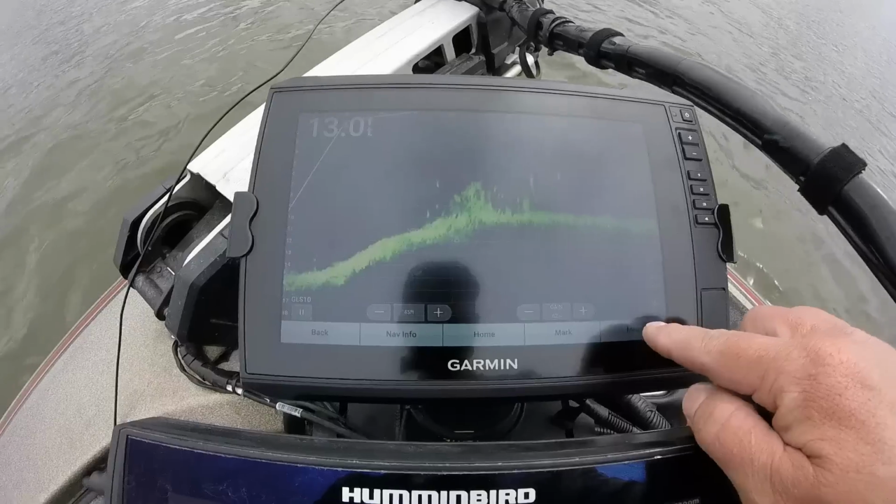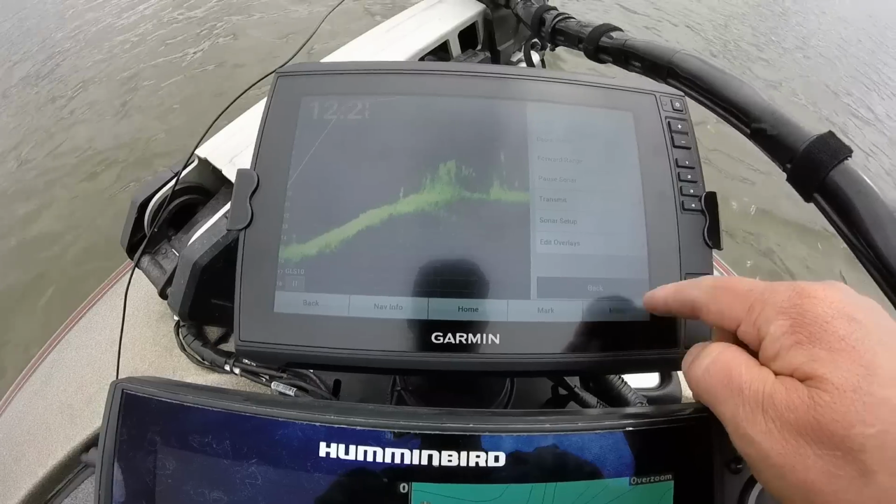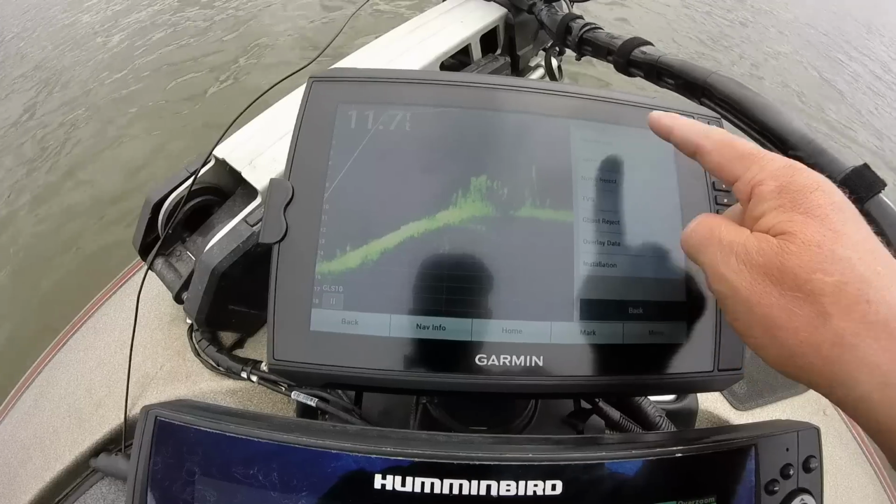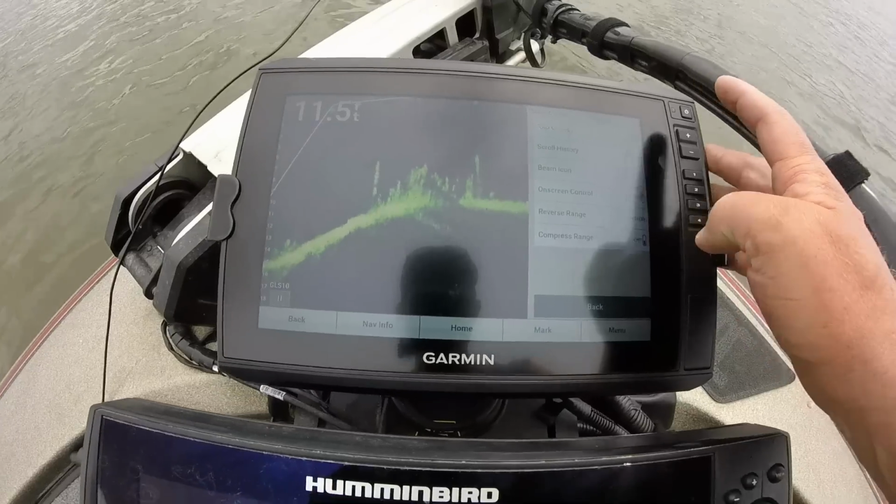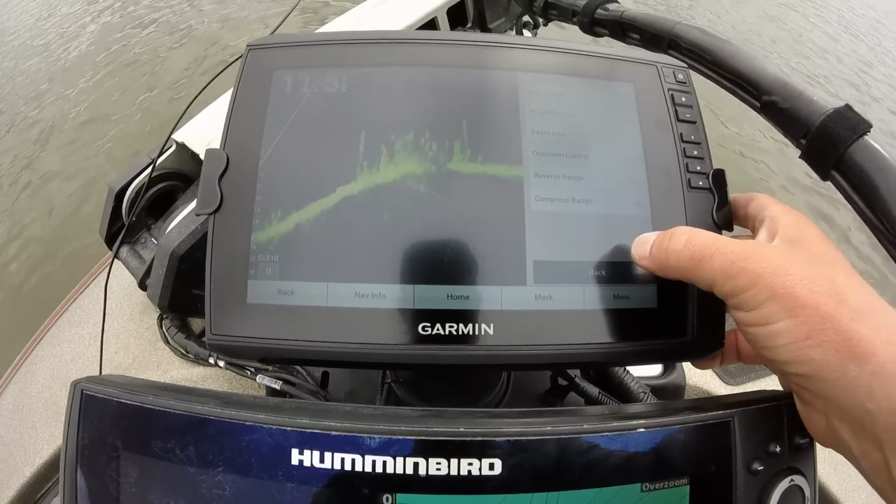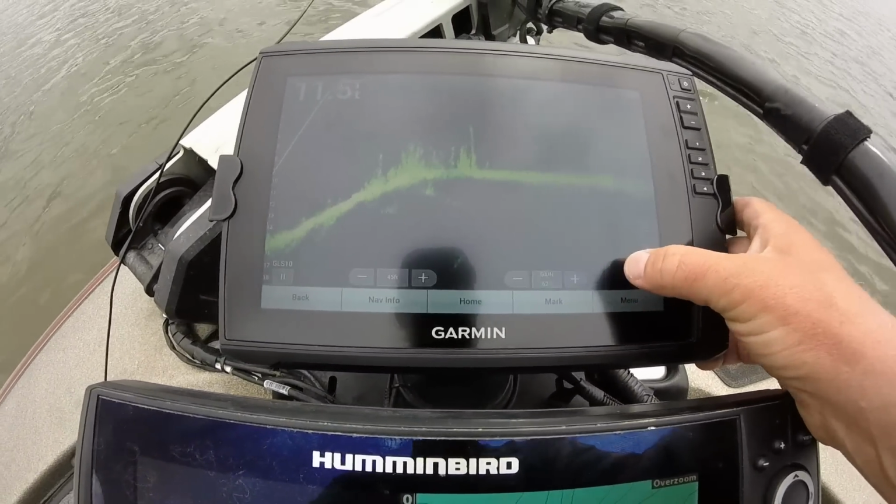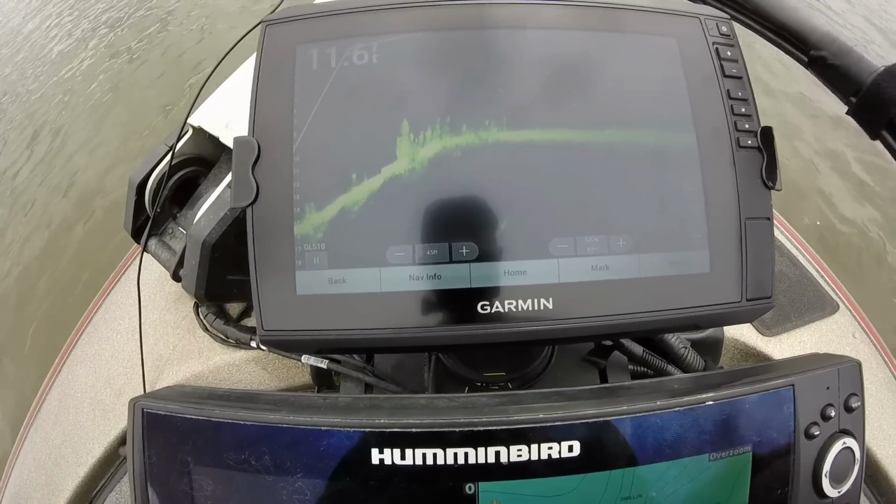Oh, I know something else I'm going to go to. I'm going to take these grid lines off. Menu, sonar setup, layout, grid overlay, it's on show. I don't like to show that because I think it gets in the way of stuff. Now we've got a completely clean screen.